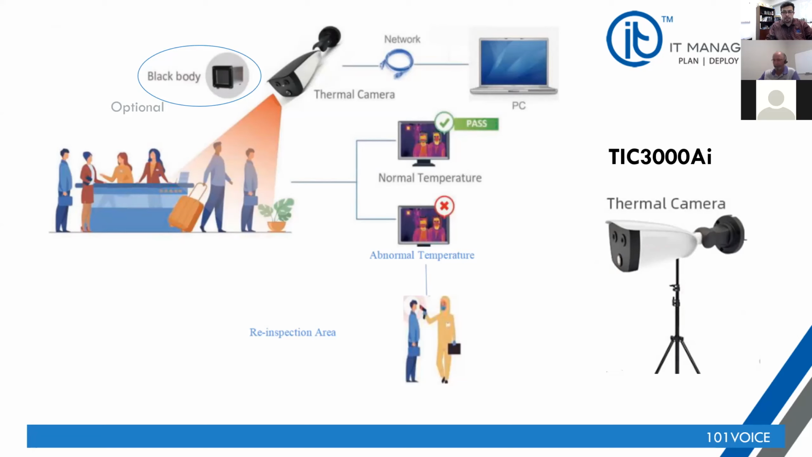I'll go over the black body in a few minutes, but right now, I just want to go over one of the entry-level products that we are looking at, the TIC 3000 AI. It is capable of scanning about 15 to 16 people per second as they are walking through, and it's able to register the temperature over their head as they're walking in.